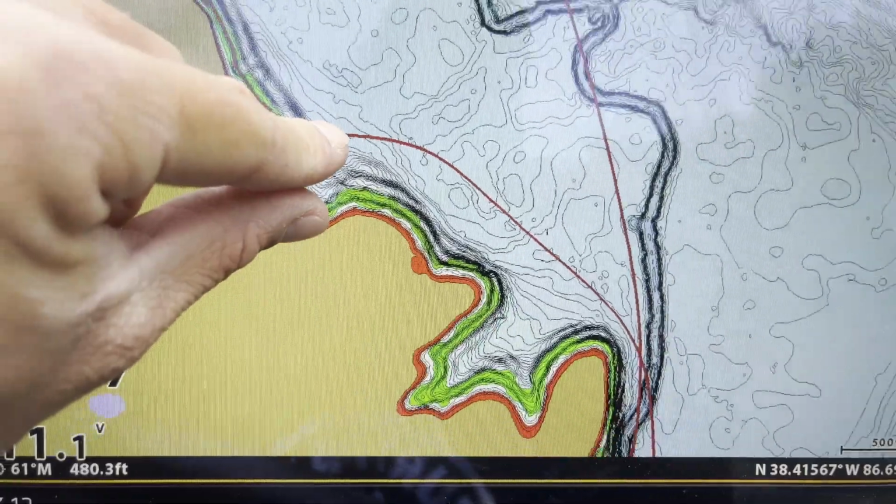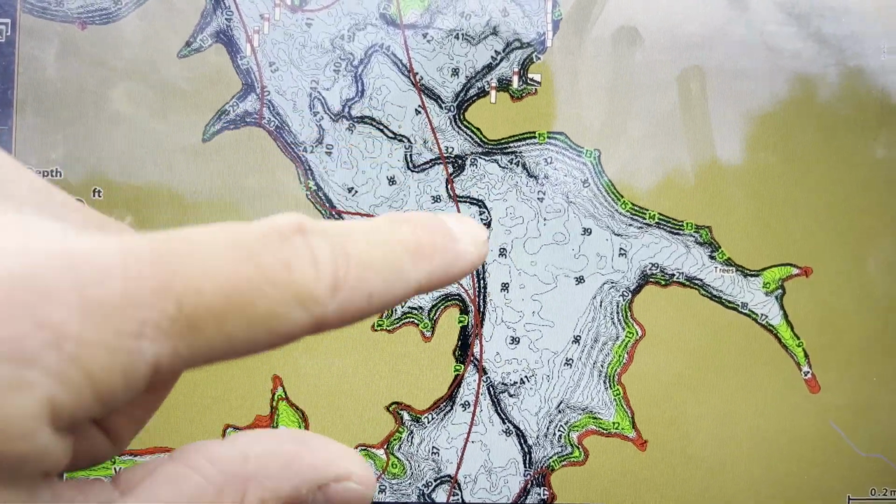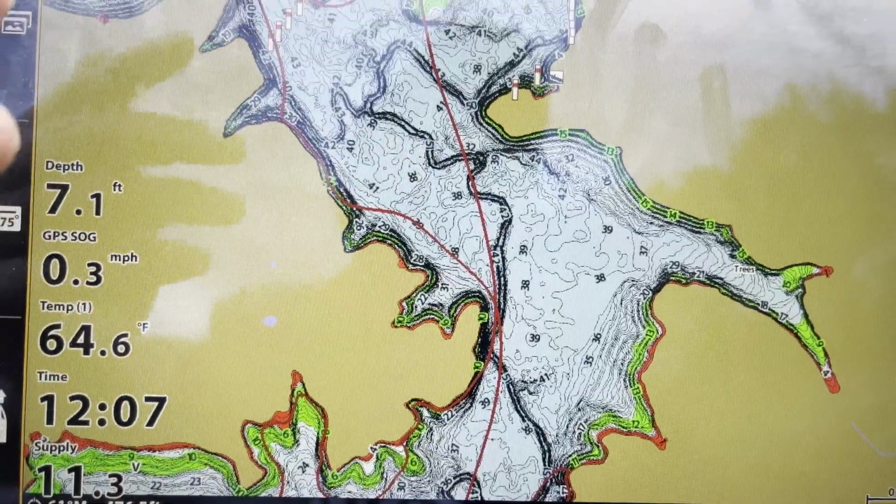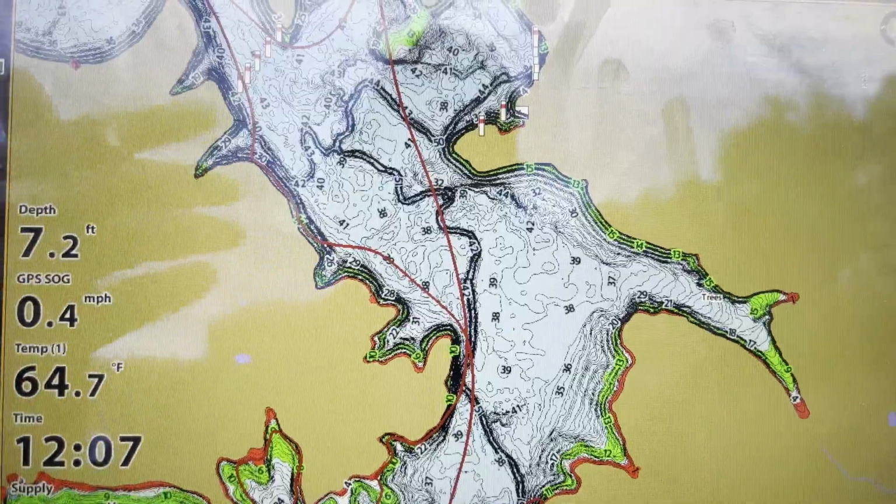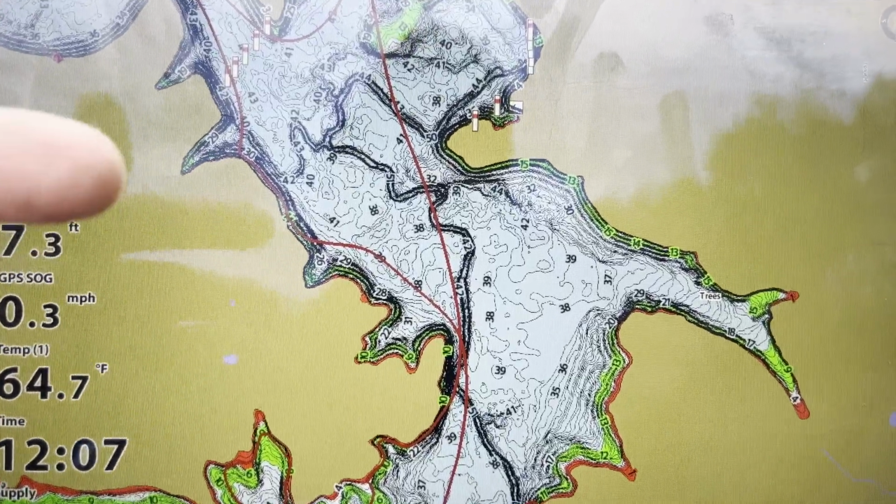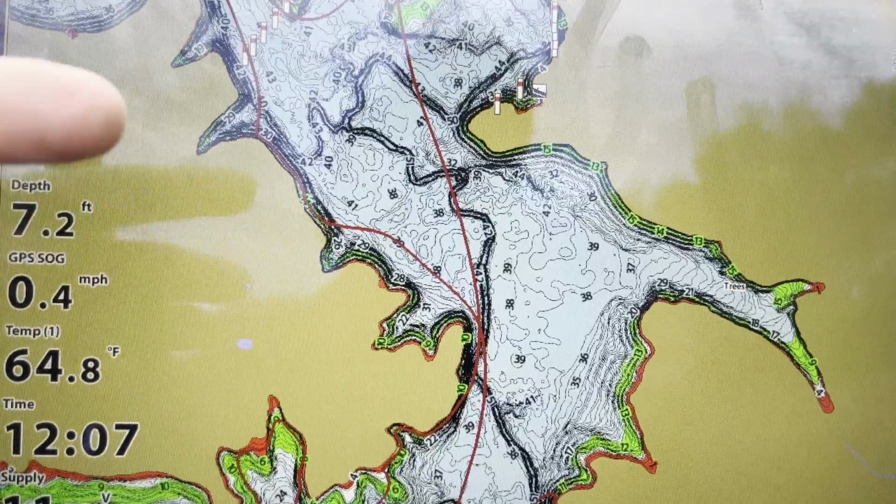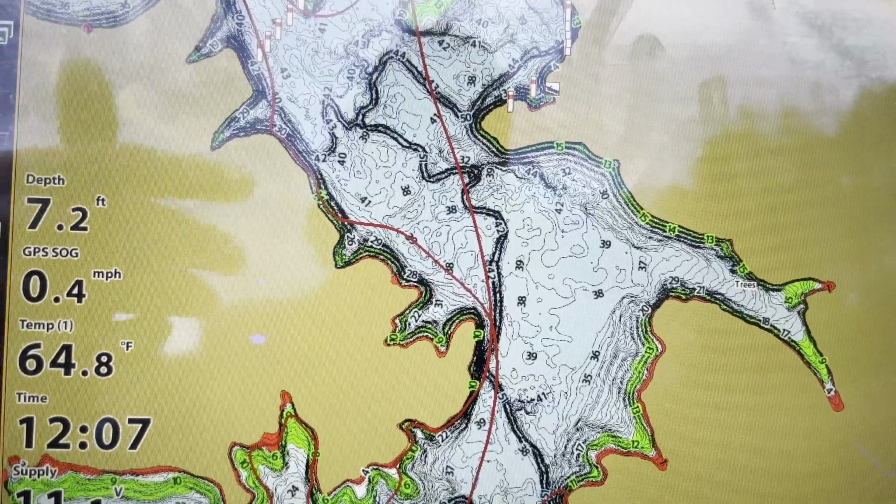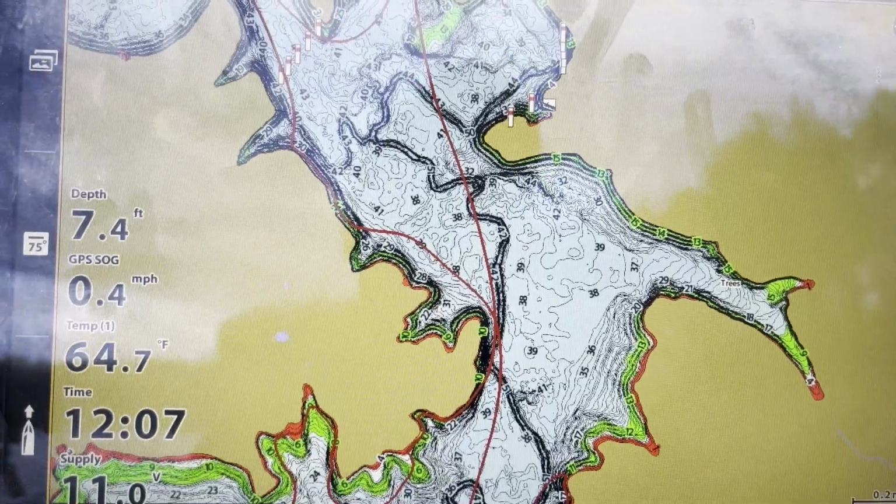If I start catching fish in a certain range, I'll highlight that range and go around the lake. It works well in the springtime when you're cranking. Let's say you want the boat in 10 foot of water, you can set that range and just follow that edge of the green with your trolling motor and cover water as quick as you can, and you know that you're always in that depth range that you want. That'll definitely help you catch more fish.